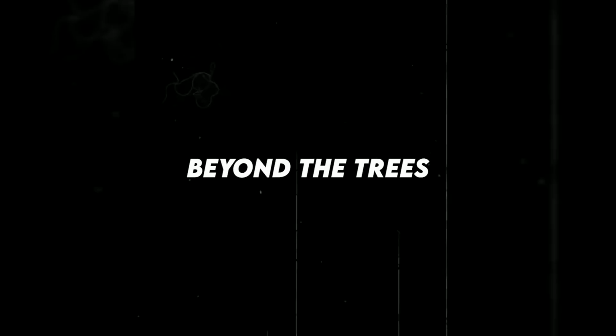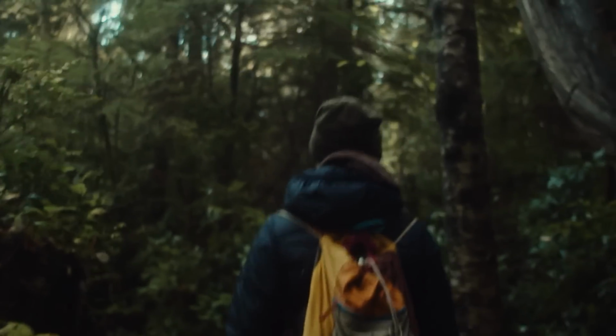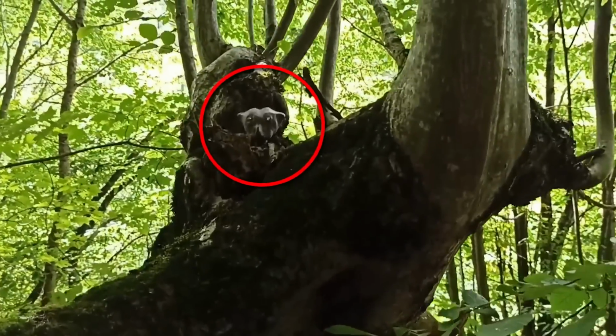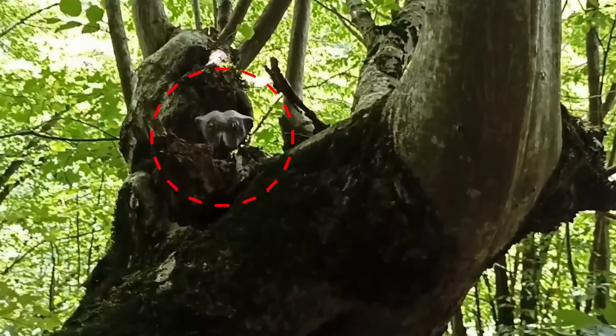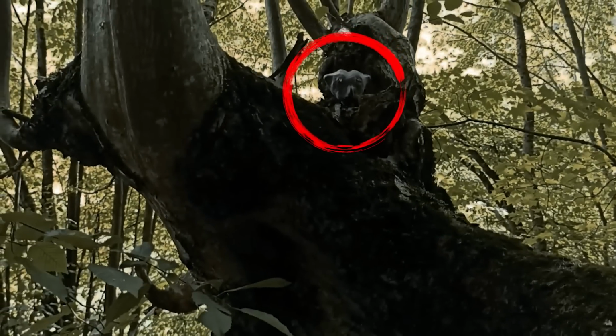Beyond the trees. A tourist's serene hike turned into a heart-pounding experience when an enigmatic creature emerged from the shadows, leaving a trail of questions and fear. While capturing nature's beauty, the tourist's camera caught an unexpected guest, a humanoid figure lurking behind a tree. The footage spread like wildfire, sending shivers down the spines of all who saw it.